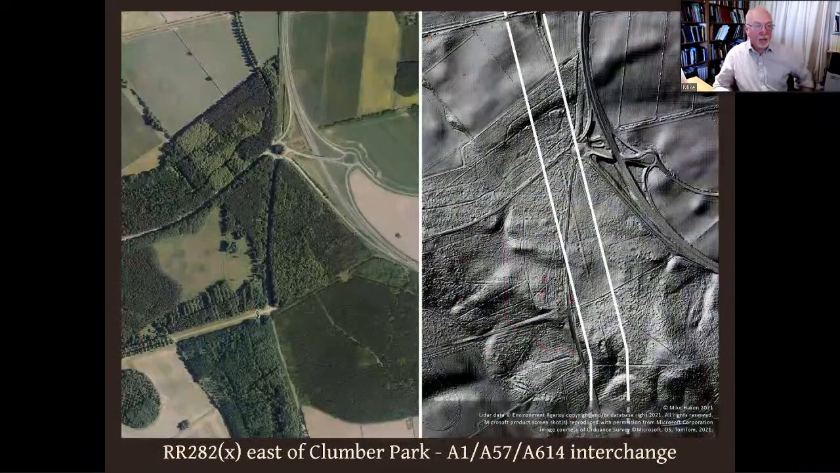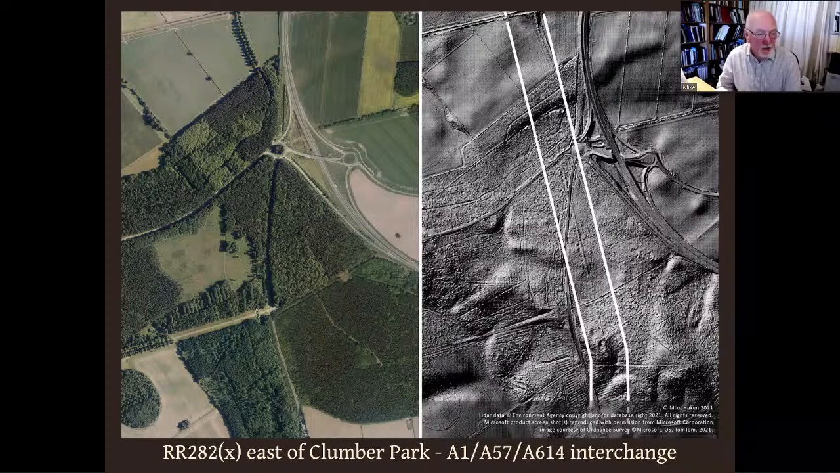Here's a sample I promised you. This is just to the northeast of Clumber Park in Nottinghamshire. It's the interchange of the A614, A57 and A1, which is all there. And there's the Roman version of the A1, which you can see clearly running through underneath the woods. You look at the aerial photograph, however, and you can't see a thing. So you can easily understand why nobody had spotted this before until Tim did a couple of months ago.